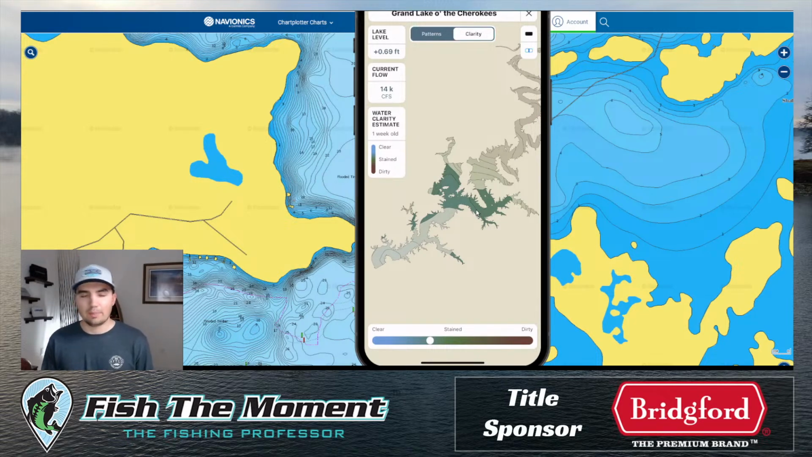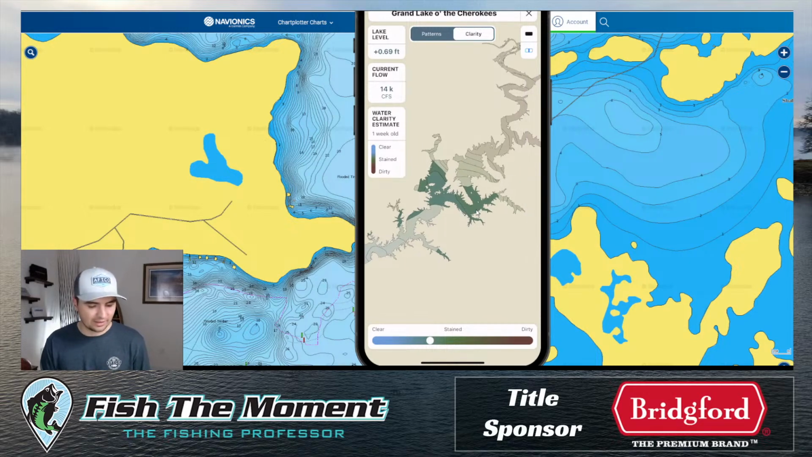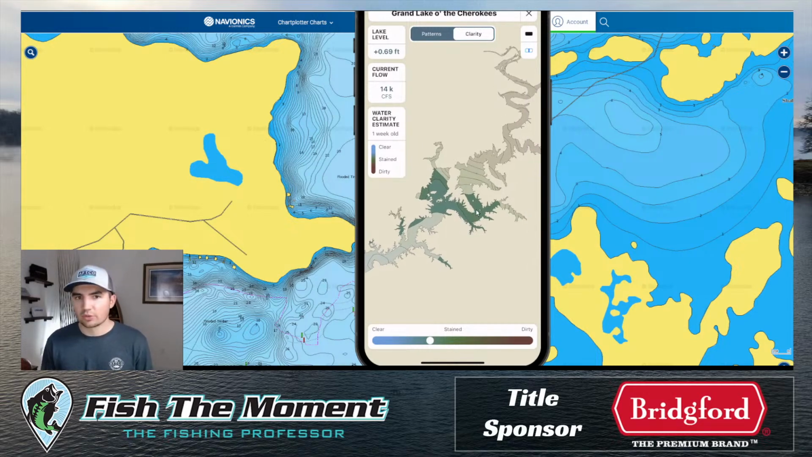So we're actually putting the timing of how old the data is, because with satellite imagery, you're not going to be able to get a picture every single day of Grand Lake, because there might be clouds over the top of it, or there's a bunch of other reasons that you might not get the image. So right now, the water clarity estimate on Grand Lake is 1 week old. So when you go out to the lake, this is going to be a decent estimate, but the water clarity may change a little bit over the week if there's rain and things like that.